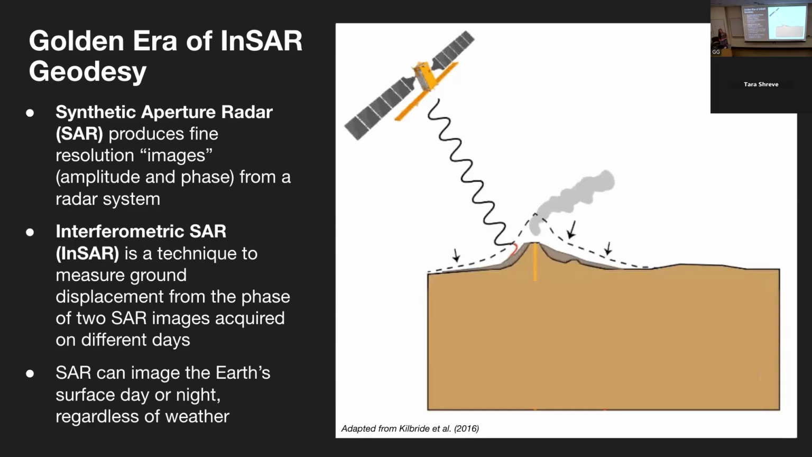One of the strengths of SAR is that it's an active remote sensing methodology, which means that it provides its own illumination and it allows us to be able to image day or night and regardless of cloud cover.